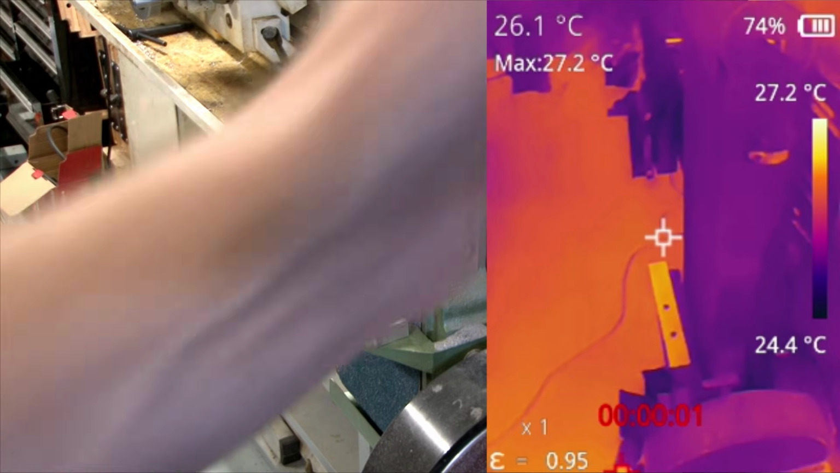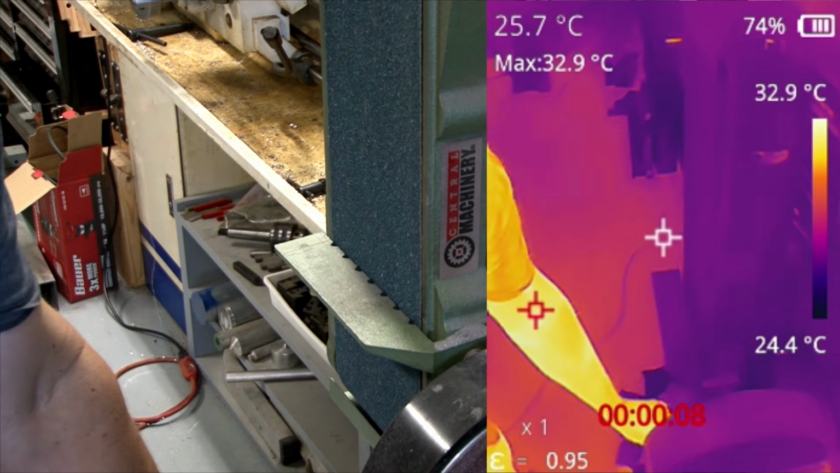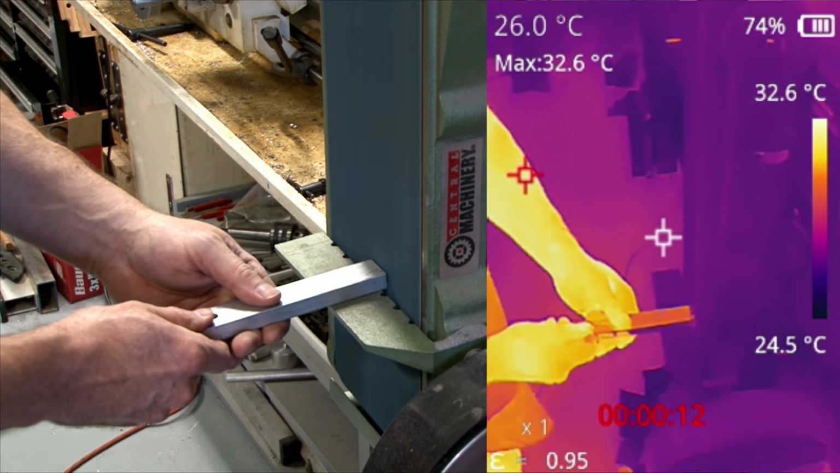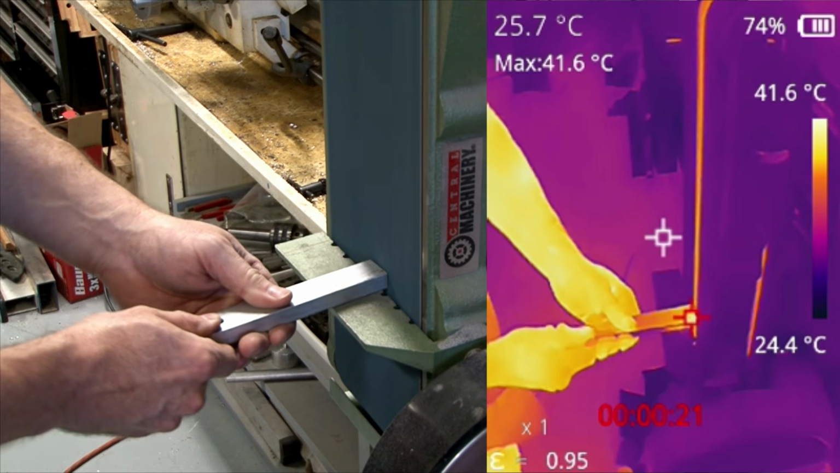So here's another piece of aluminum I'm going to take and put on my belt sander. The belt is 40 grit, and this ended up being pretty interesting. I didn't think it would do this. So all of a sudden, look at the belt. Where it's sanding, it put a heat stripe on the belt where all the friction is.